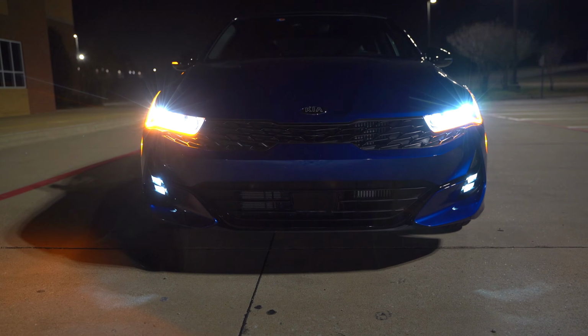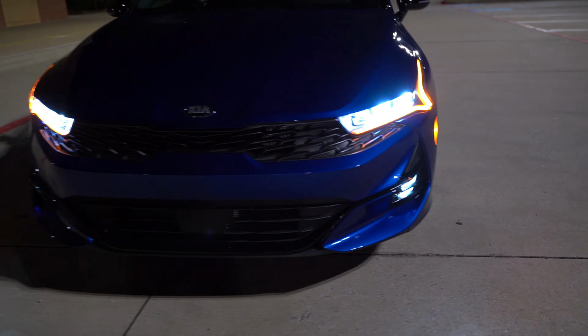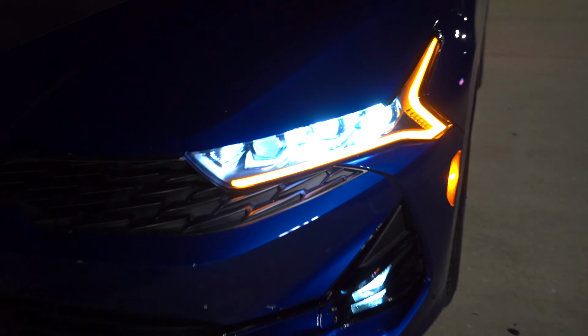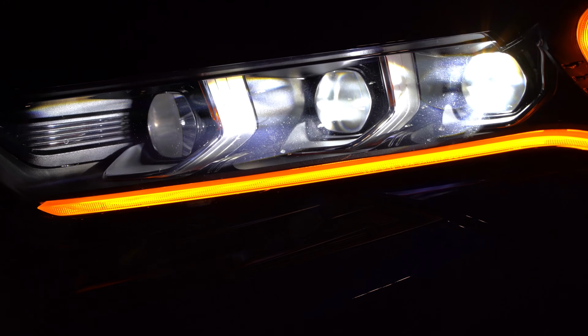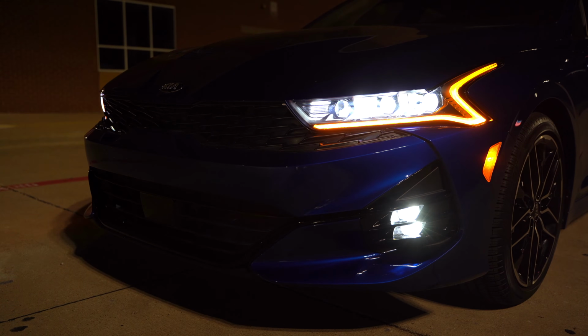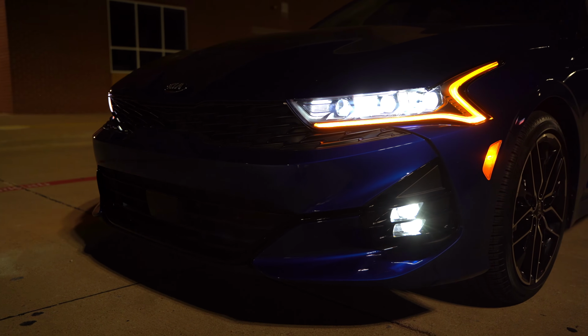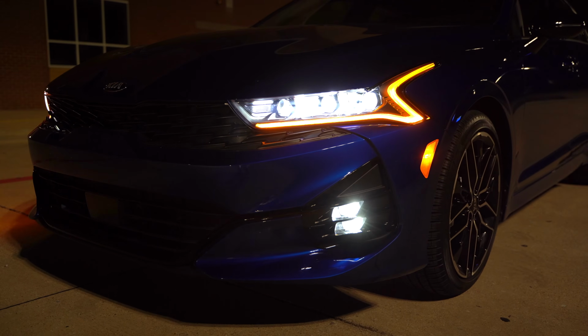You can see we have the newest version of the Tiger nose grille, the Tiger face, and these headlights are actually the optional GT1 package headlights. So these are projector beams instead of the regular reflectors, and you'll get LED fog lights standard. What do y'all think of the way those look? Now these projectors are what are in question, and I'll tell you all about that in just a second.